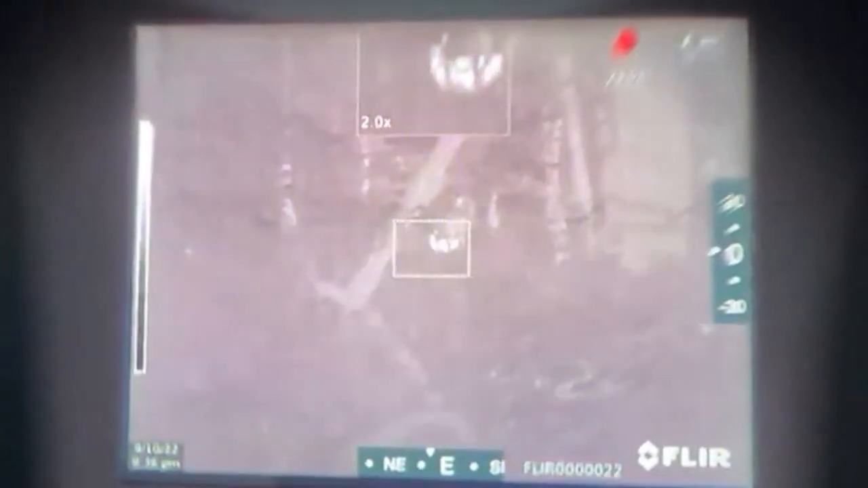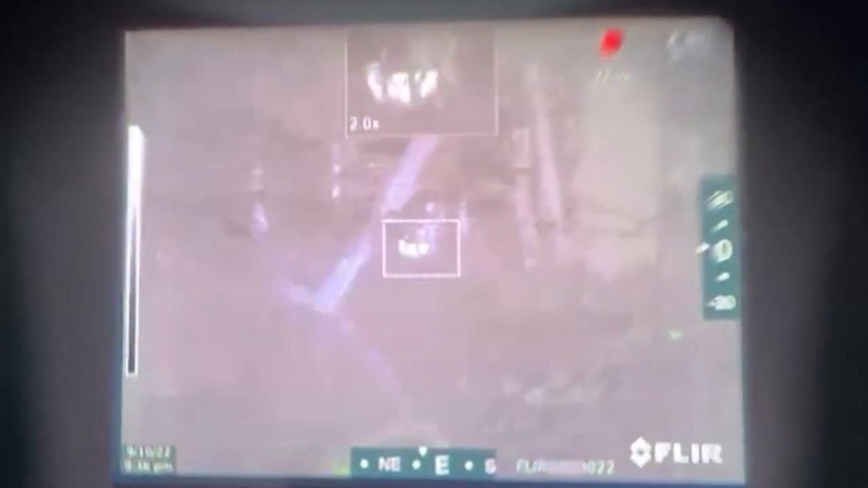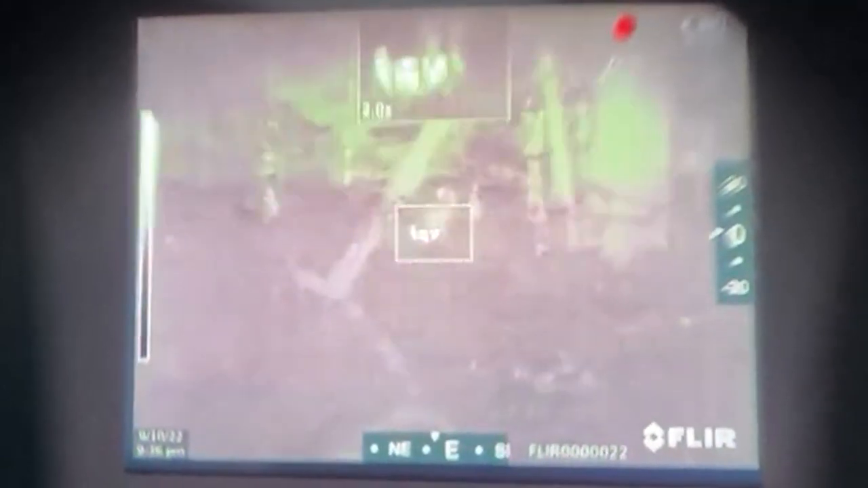What's what? Yes, I'm trying to get it back. They are. They are. We're watching it on the big screen. Yeah, go in on that. Ooh, it looks like it's laying down.